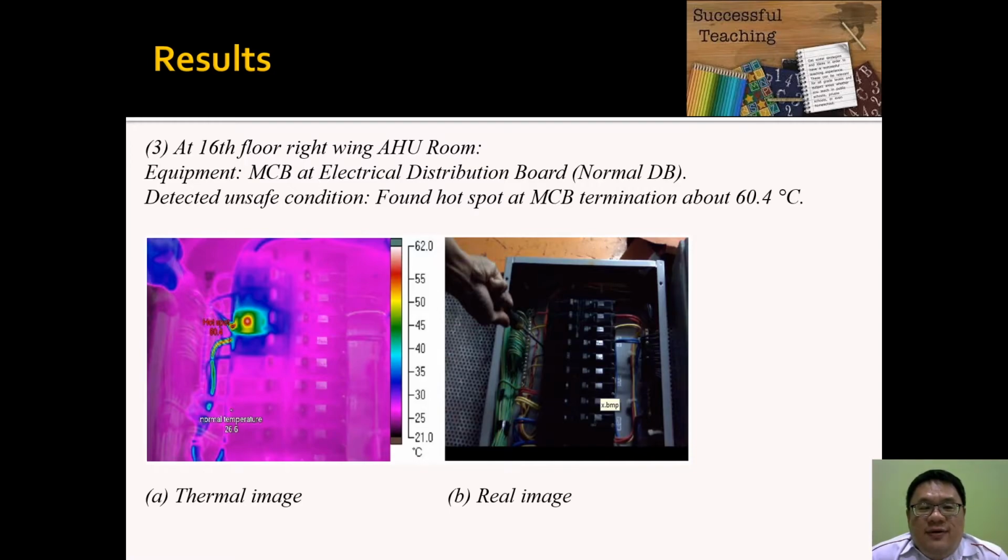So at the 16th floor, right wing air shoe room, the equipment is an MCB electrical distribution board. Okay, found a hotspot at the MCB termination of about 60.4, so an increment of around 30 degrees Celsius above ambient temperature. From the left is the imager and the right is the real image.